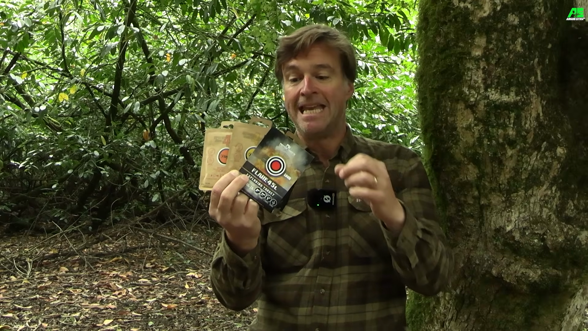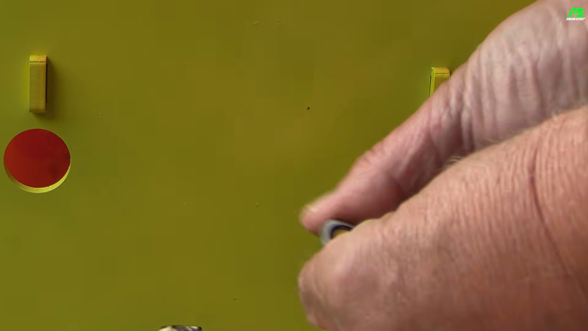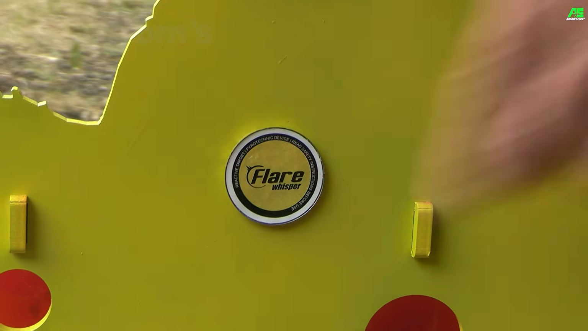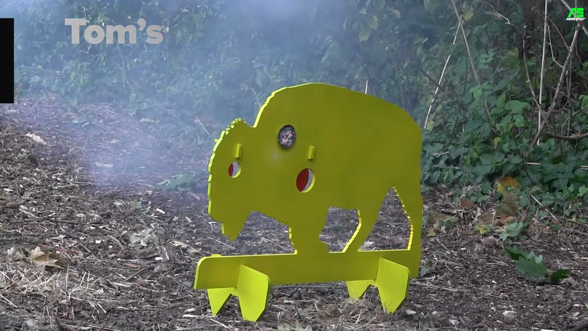Now, they're very, very simple to set up. They have a sticky patch on the back, which you use to stick them to your chosen backdrop. As a basic rule of thumb, the harder the backdrop you use, the better the effect when you shoot them. Steel targets work brilliantly, and that's the backdrop that I've been using for most of my testing.